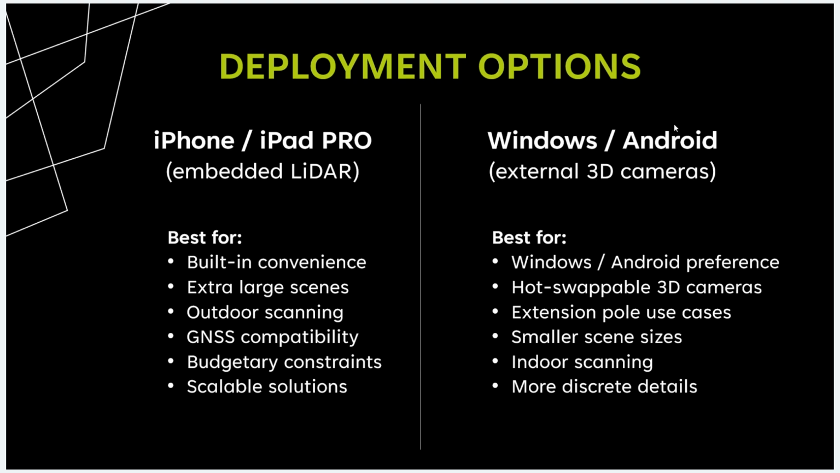Another benefit of this platform is that the 3D cameras are indeed hot swappable. So you can equip multiple different 3D cameras for different scenarios and plug them in and out as needed to use in different environments. So that's something that is unique to the Windows and Android-based Dot3D platforms.